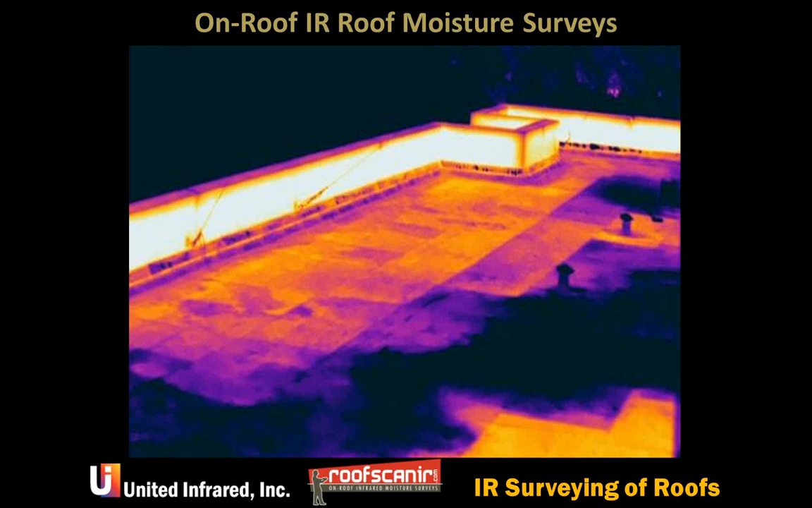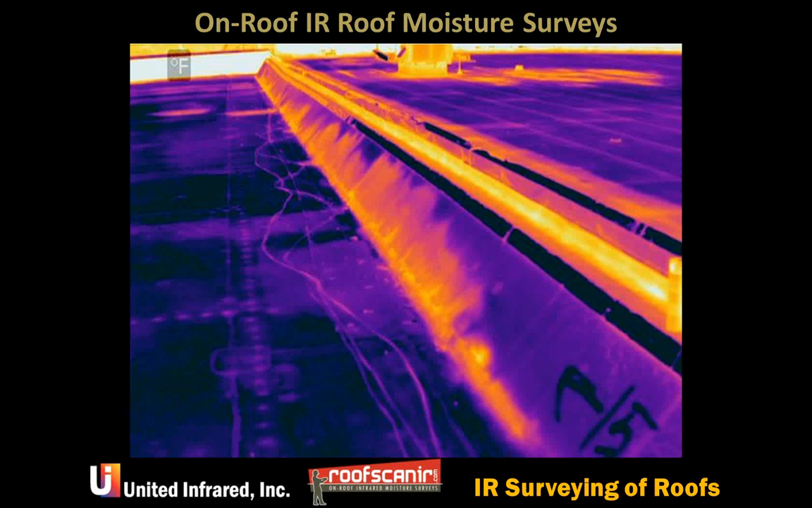And they last for some number of months, depends on a lot of factors. On-roof is by far the most popular method of roof moisture surveying, and it's the one that we spend the most time on training our guys on how to do this, because it can be tricky.